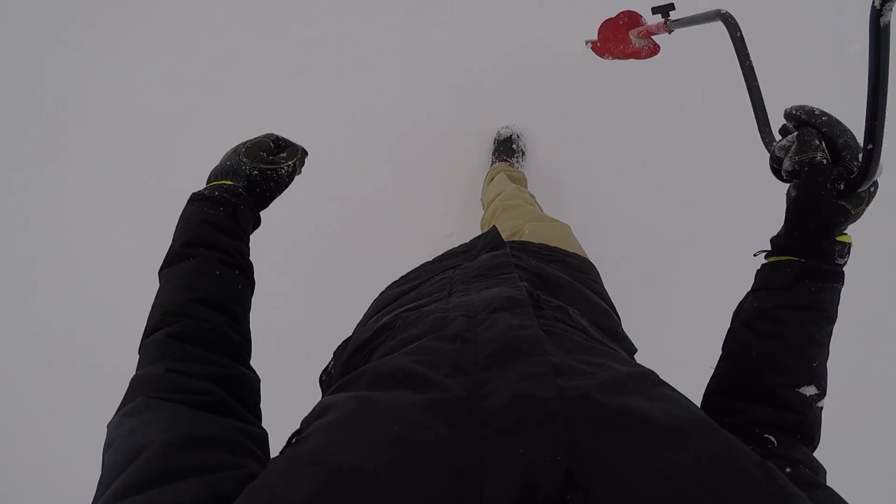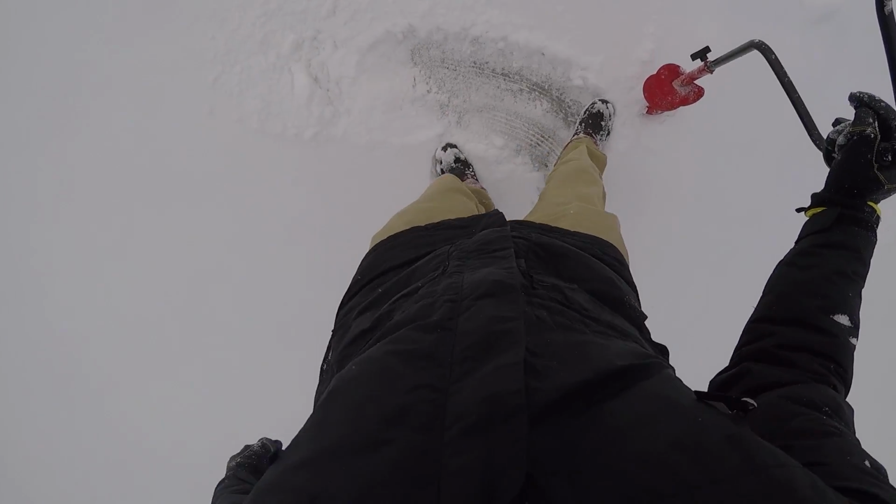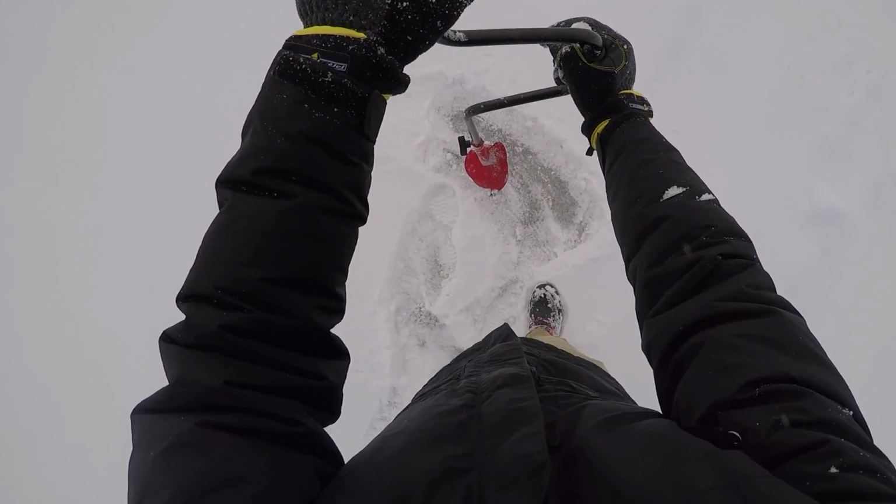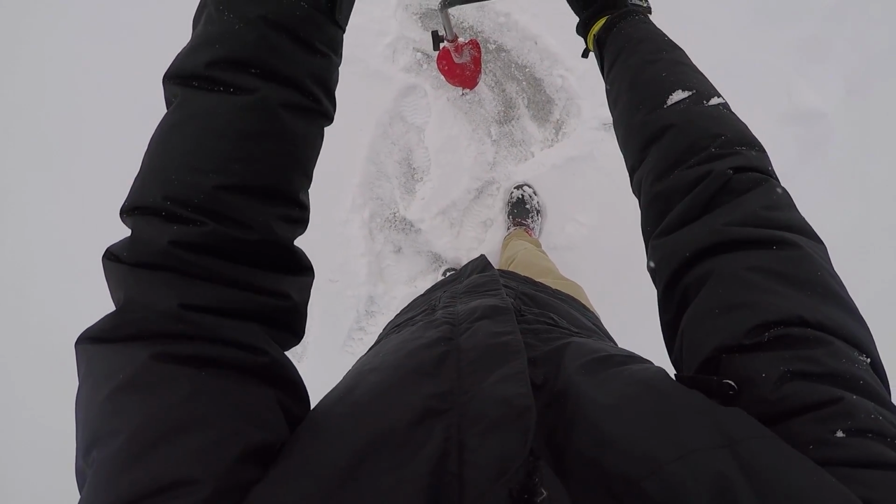Okay, so what I'm gonna do is walk out here a little ways and go ahead and punch another hole, and then I'm just gonna keep punching holes for a little while out there and see if we can find deeper water. So I can just drop my transducer in the water quick and then figure out how deep it is.